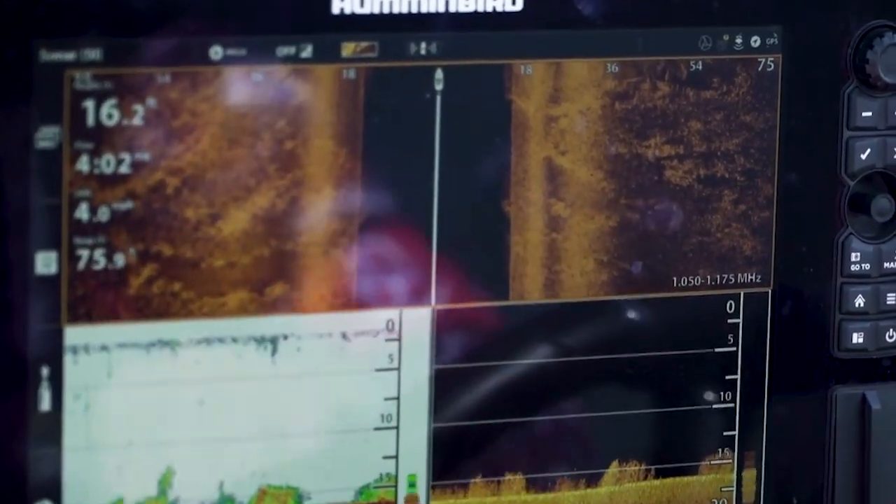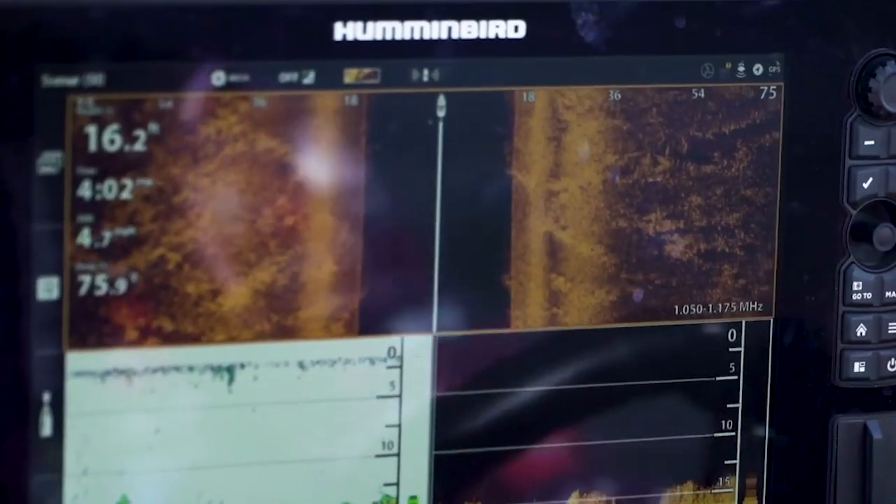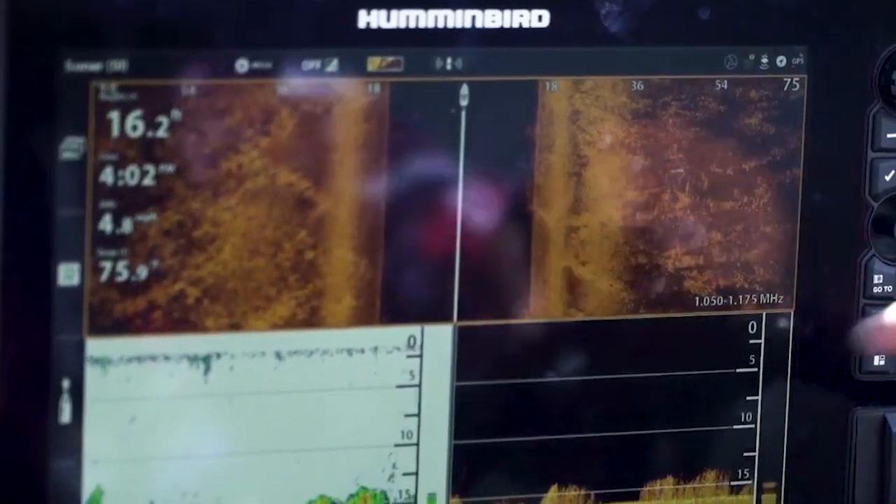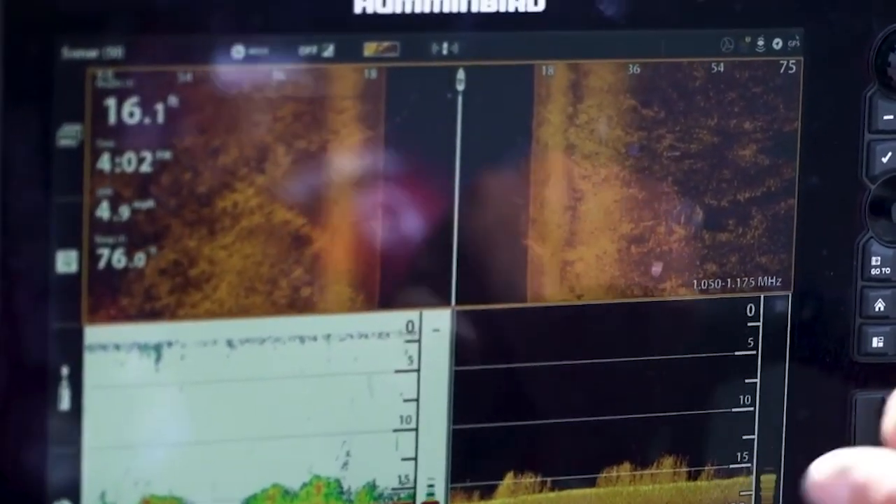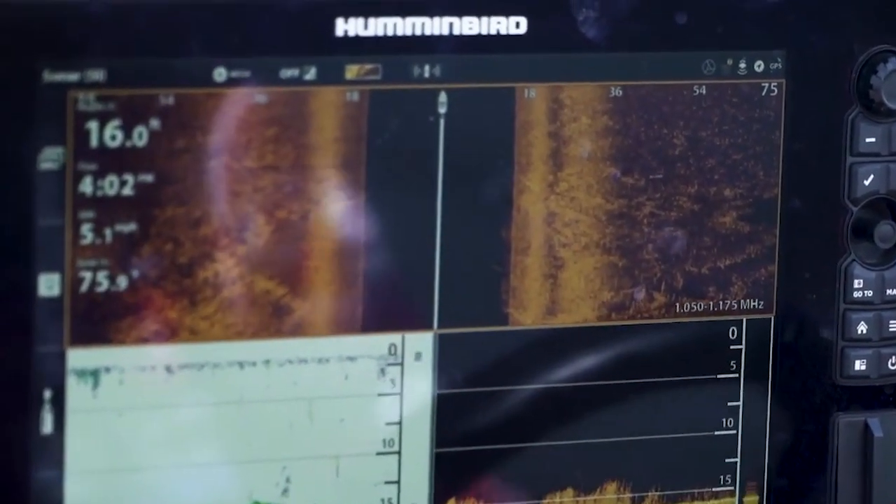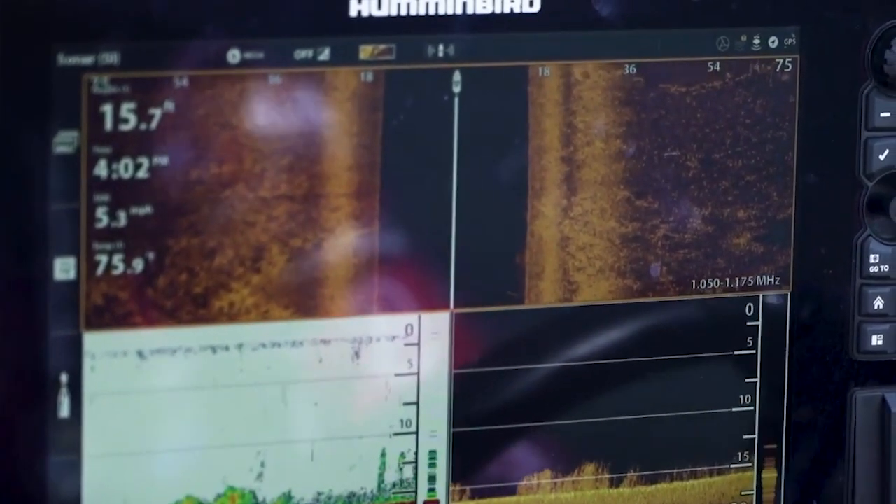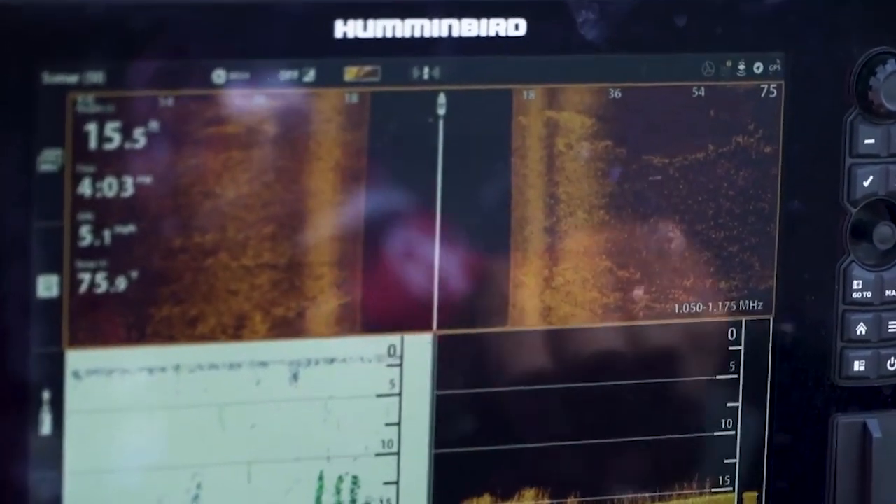So we're gonna ease in here a little shallower and show you some of these taller clumps and where the cabbage mix in. So this right here is a kind of stringy type grass, and there's a little bit of eelgrass clumps and stuff mixed in as well. But if I speed up, the other big thing about side imaging is your speed.